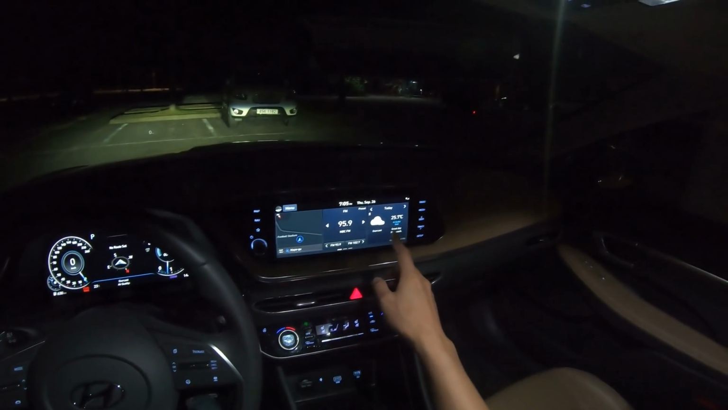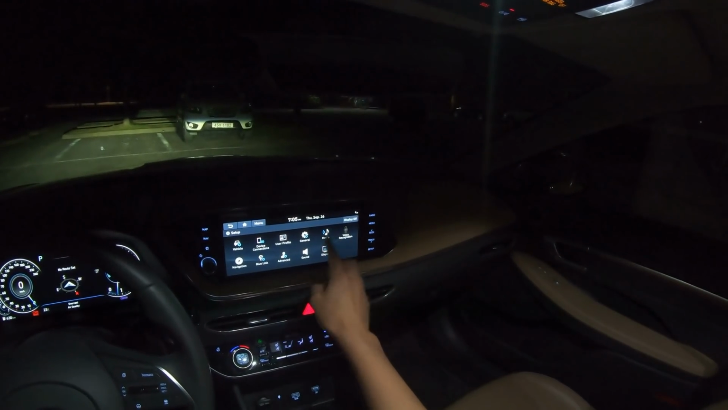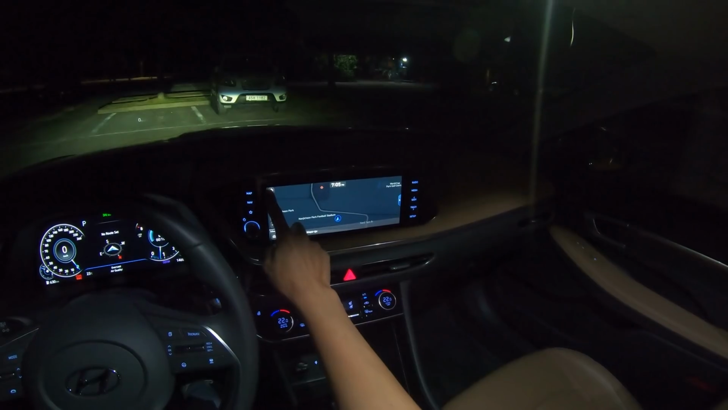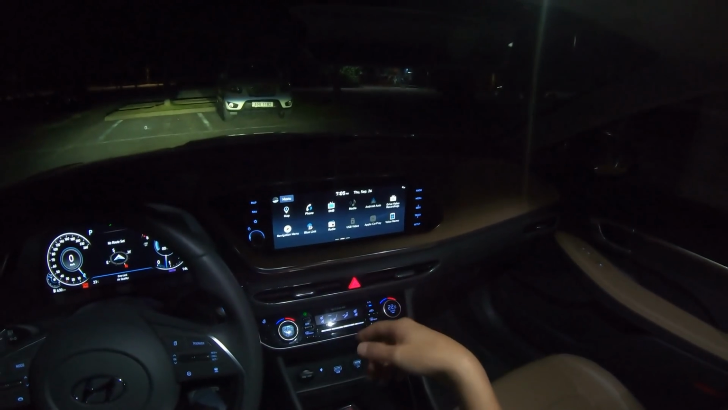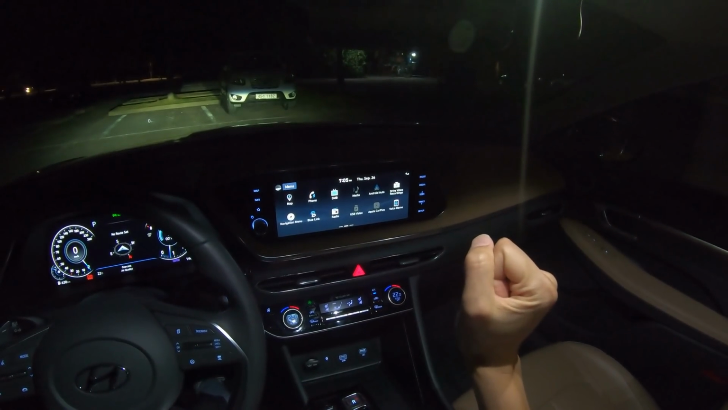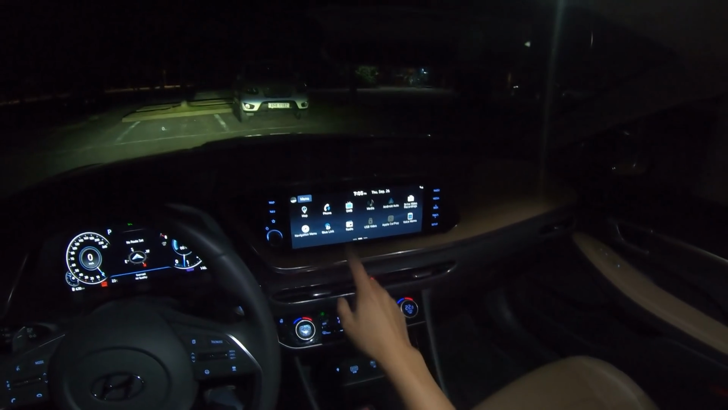Okay, and let me just show you. Oh, you can have the map in big size like this, or you can have it like this. And there's so many features. Please refer to our daily Ask Anything about the Sonata for the features, because we showed you lots of features.